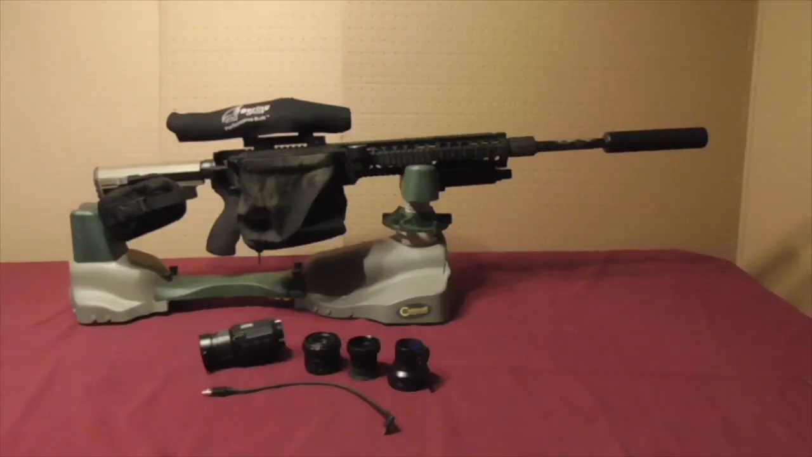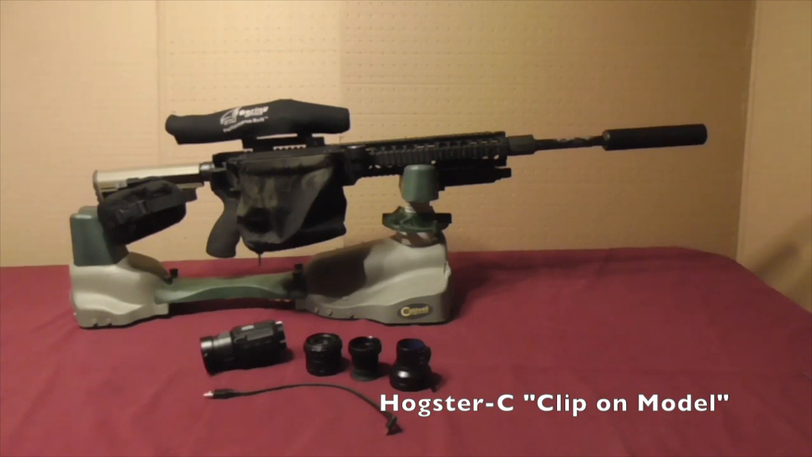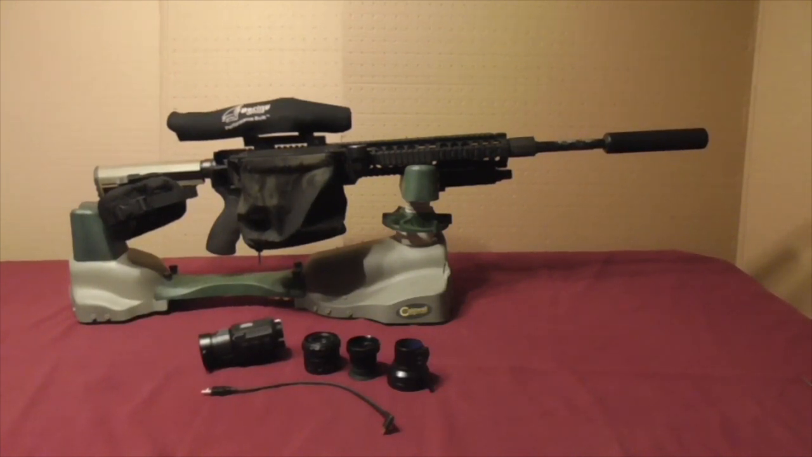Here's a Hogster-C model, the C representing a clip-on thermal imaging device. We're going to use it on a 6.5 Grendel 20-inch barrel. We've got some components to review here at the tabletop before we get out in the field or at the range, where it's usually loud and there's a lot of environmental stuff going on, so I'm going to try to do this from the comfort of the dining room here.